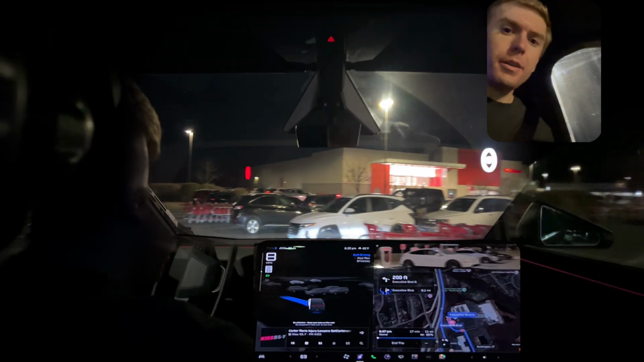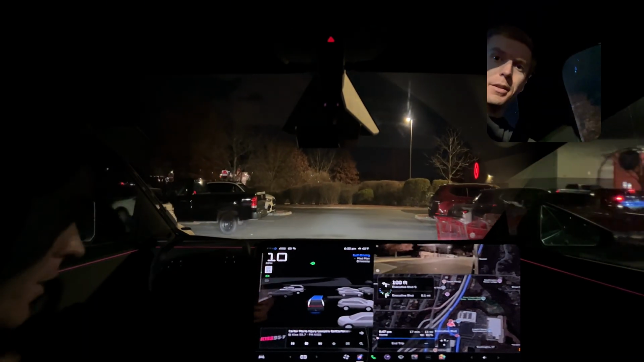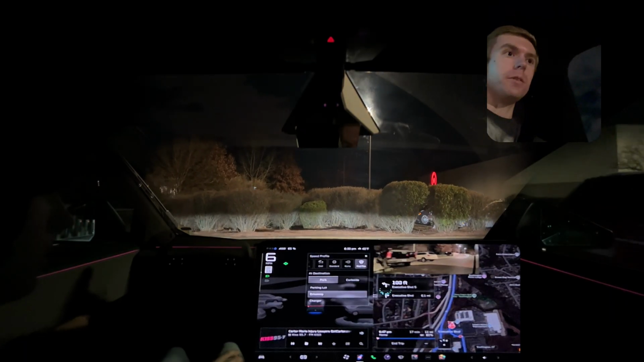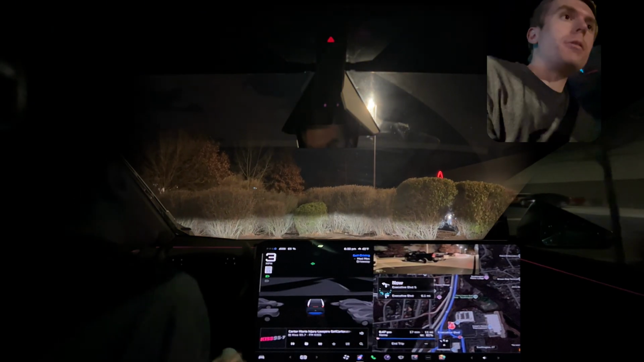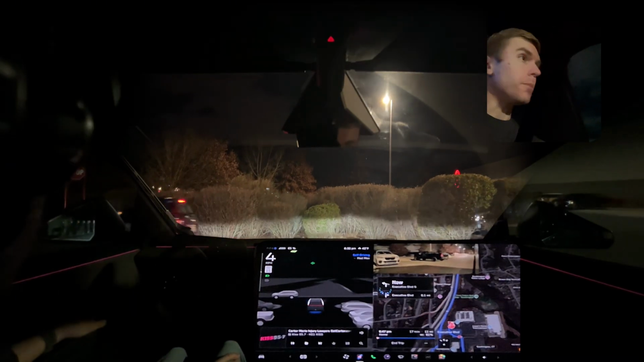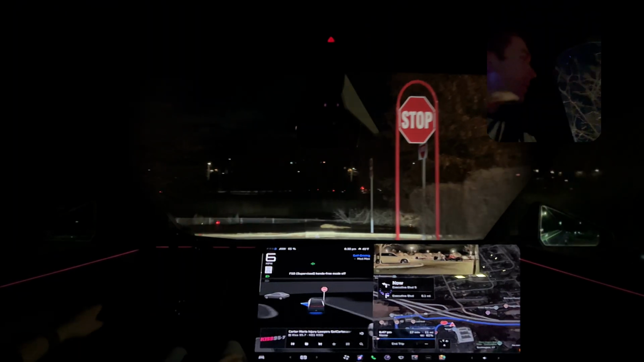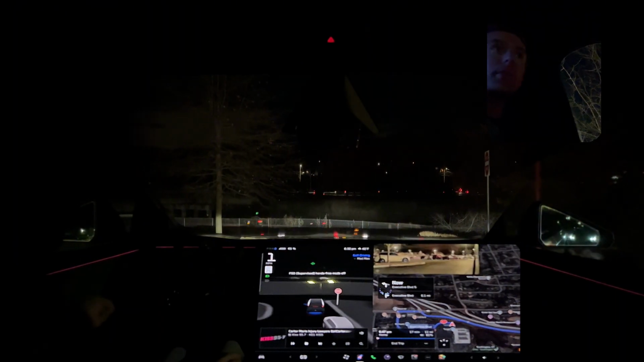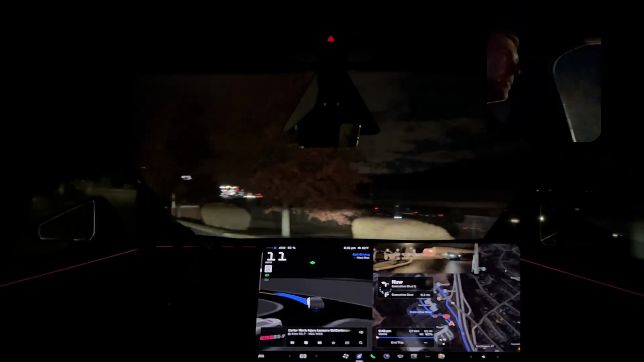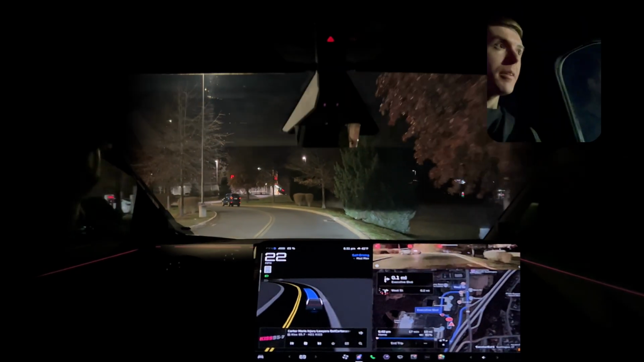Got all my camera issues sorted in terms of space. And we're in Mad Max mode to the driveway. Maybe if I put it to the charger, it knows there's a charger at my house, which is interesting. It would actually back into the driveway. I think it's going to pull straight into the driveway. Not ideal, but still, I don't know.